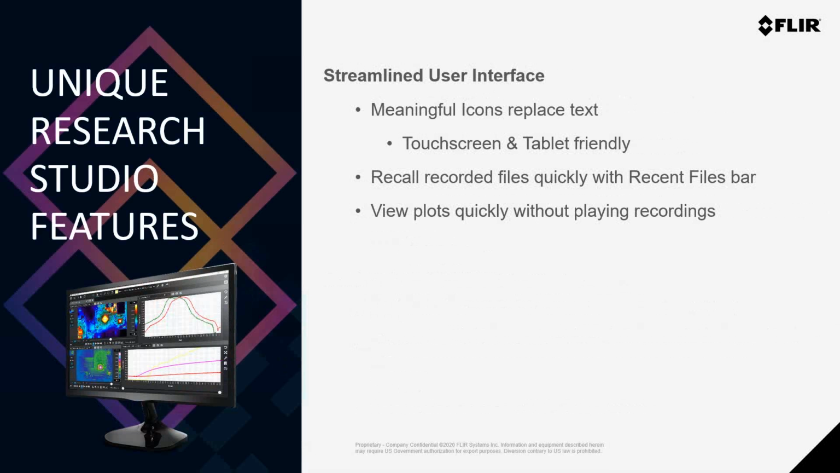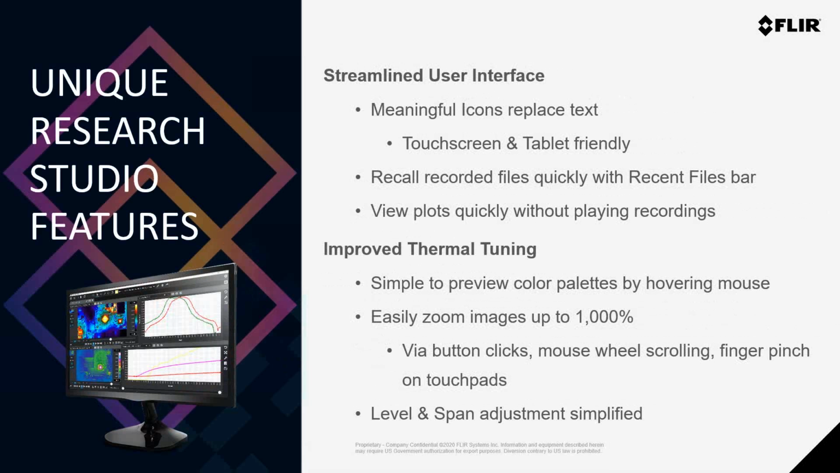And of course, the thing that you'll notice first, when Manny opens it up, when you first use it too, is really the streamlined user interface. The text and small icons of the previous FLIR R&D software have been replaced with really large, meaningful icons that are really common across a number of other software programs. Most features also are only one layer deep, so you no longer need to use multiple button clicks to access the features you need. There's also a recent file bar at the bottom of the program that contains the files you recently opened as well as the last few files you viewed.